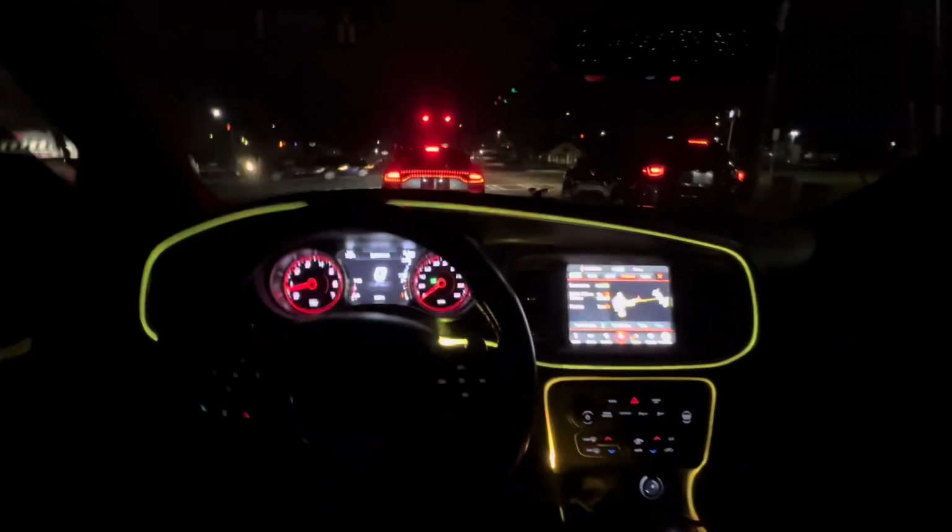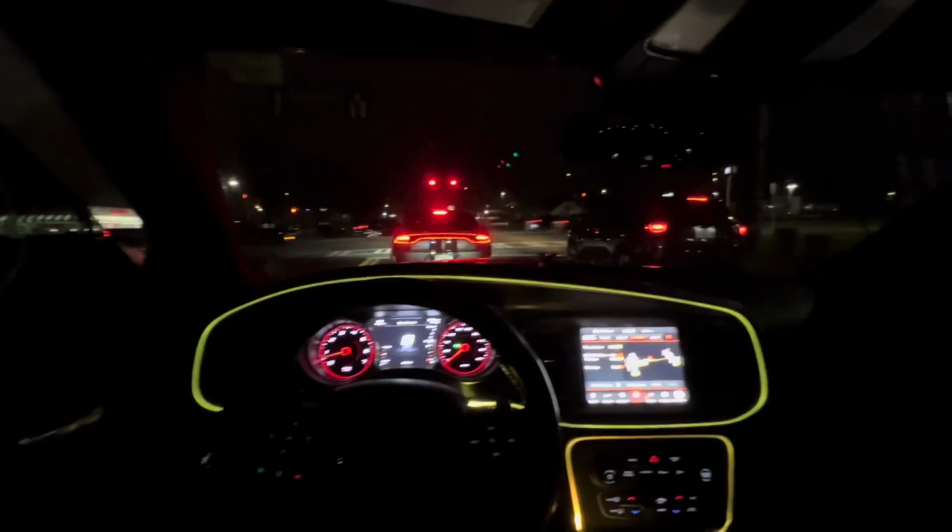Y'all see me, we got the star going. You feel me? With the name in the roof. That's some cool. With the ambient lighting, you know what I'm saying?